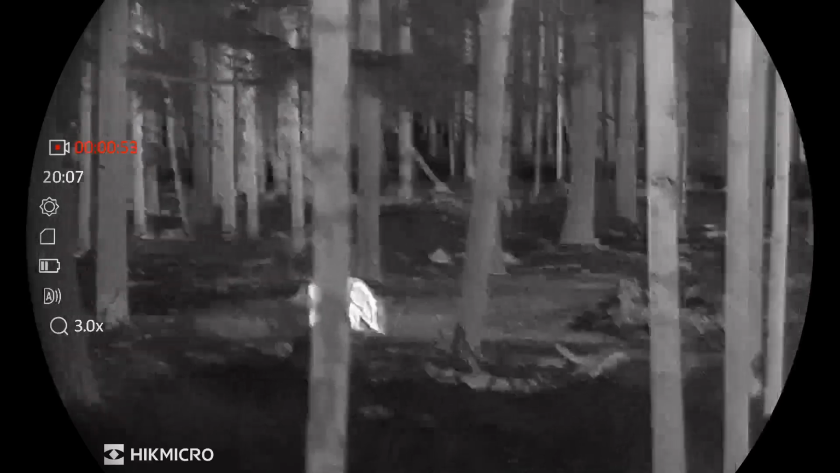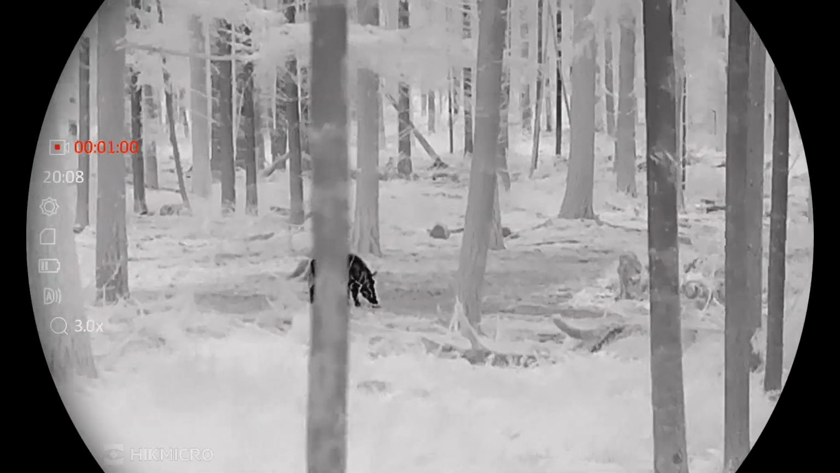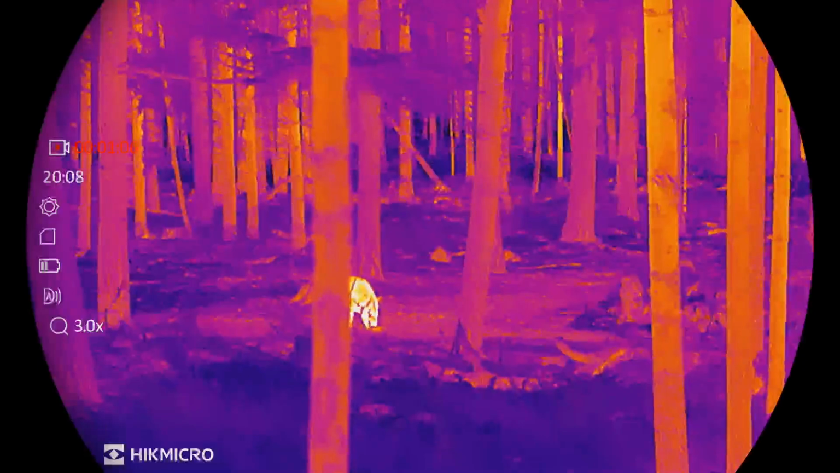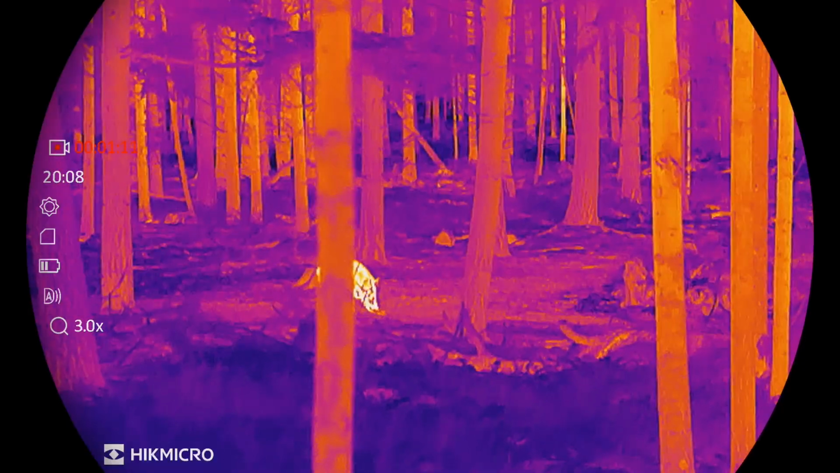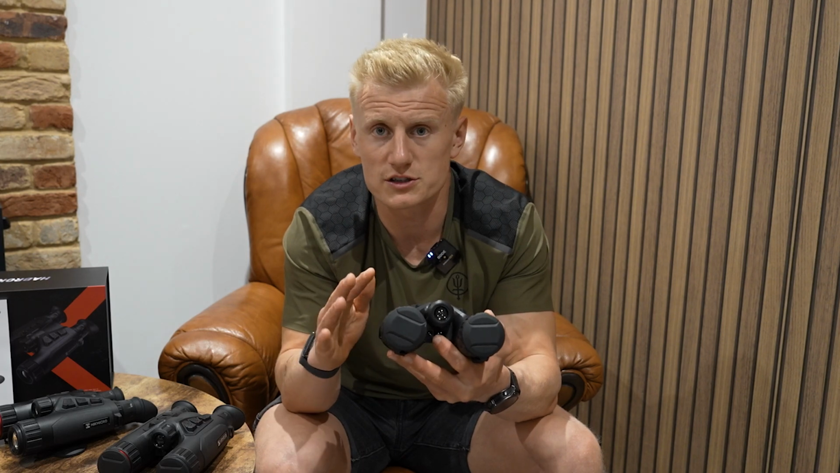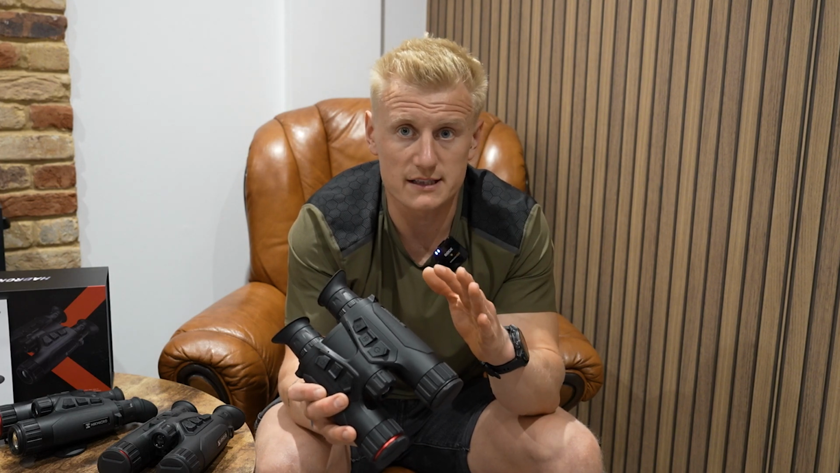The optical channel has slightly less resolution because this unit is designed to be using the thermal channel more for the identification, but you're still getting that superb twilight performance, and to be honest, the optical channel is still absolutely brilliant. You can clearly see up to 500-600 yards exactly what you're looking at. The resolution is really nice, and the color reproduction, it's not washed out, and it's very true to life. So yeah, this is coming in at £2,200 retail.